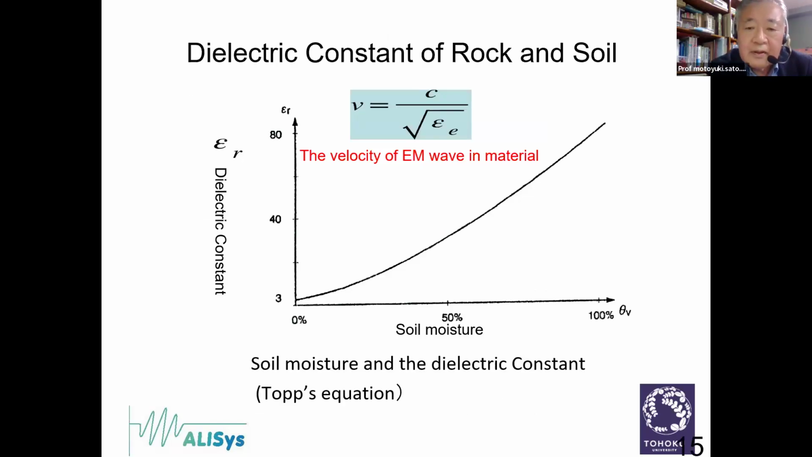So we have to know the relationship between electromagnetic waves in soil and the physical parameters. The most important physical parameter that controls the electromagnetic wave velocity is the soil moisture. This figure shows the horizontal axis as soil moisture from 0% to 100%. 0% is completely dry soil, and 100% is filled with water. The vertical axis shows the dielectric constant, epsilon r.